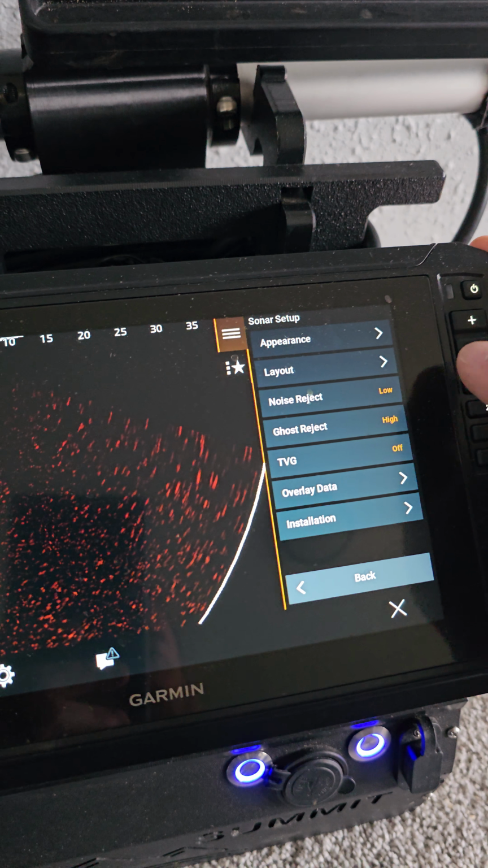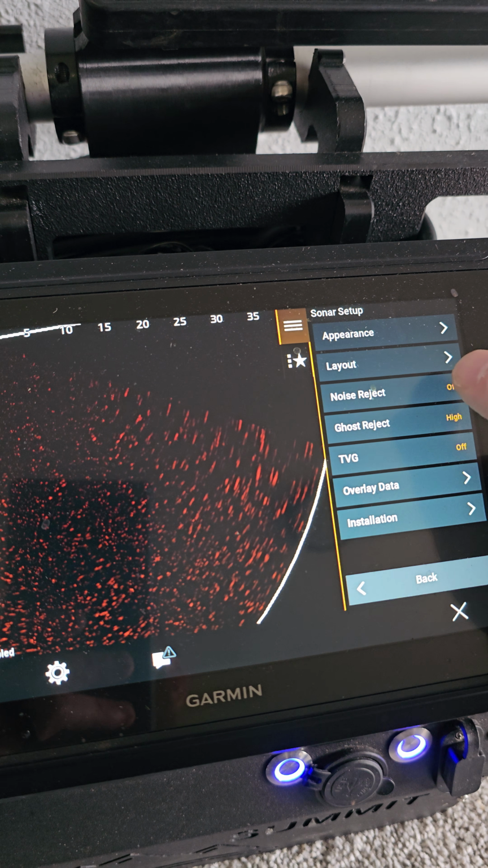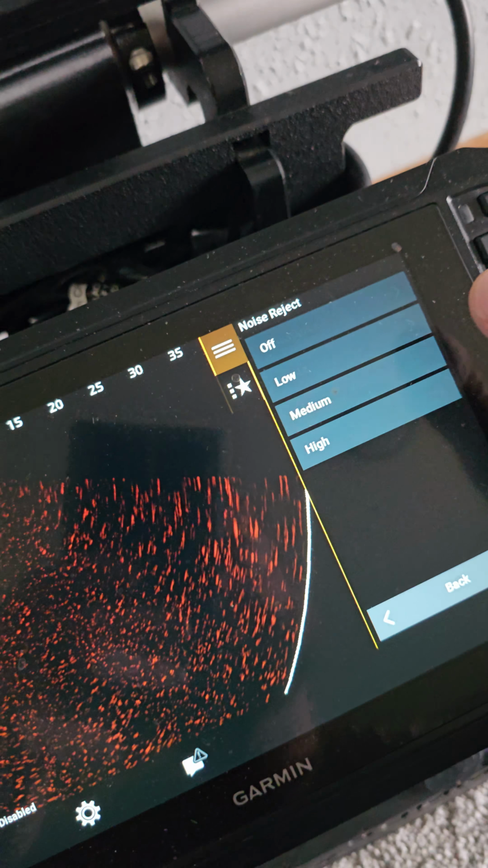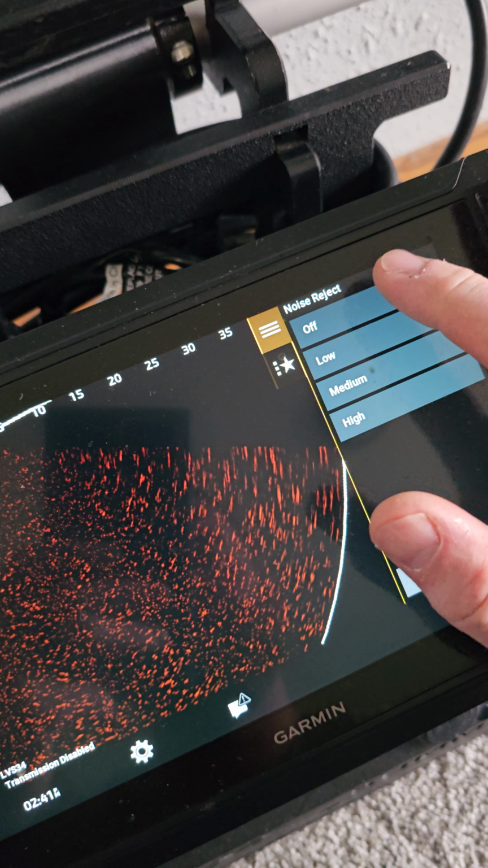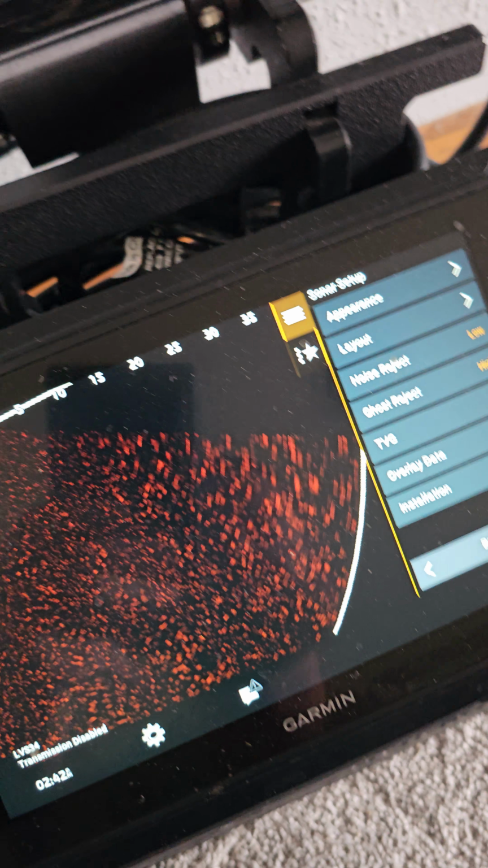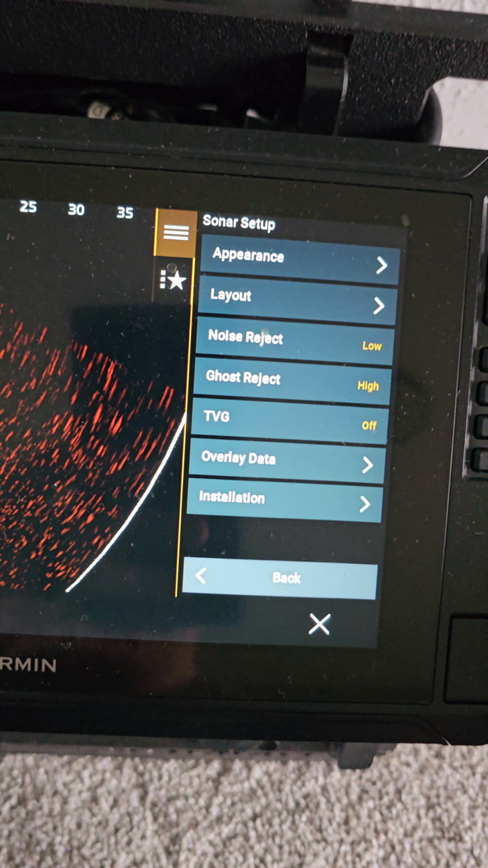Sonar setup. Noise reject is very much most of the time off. You get the least. I do have it on low sometimes if I'm picking up a lot of junk and the water's really dirty. I'll put it on low. But with the noise reject off, you will get a lot faster responses. There won't be as much of a lag.